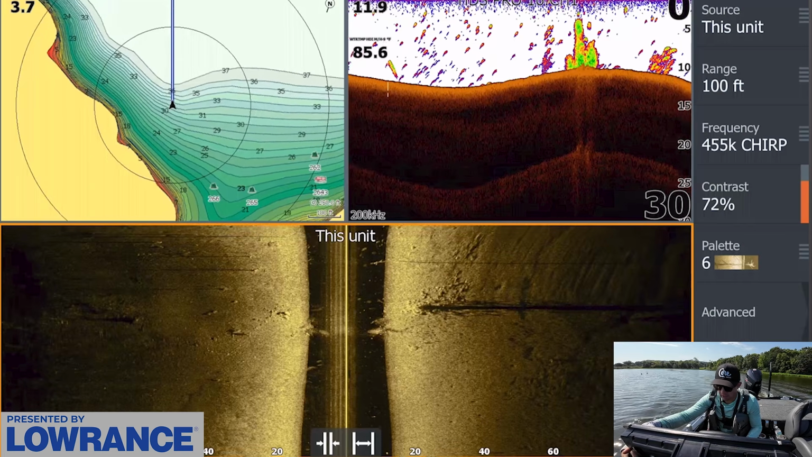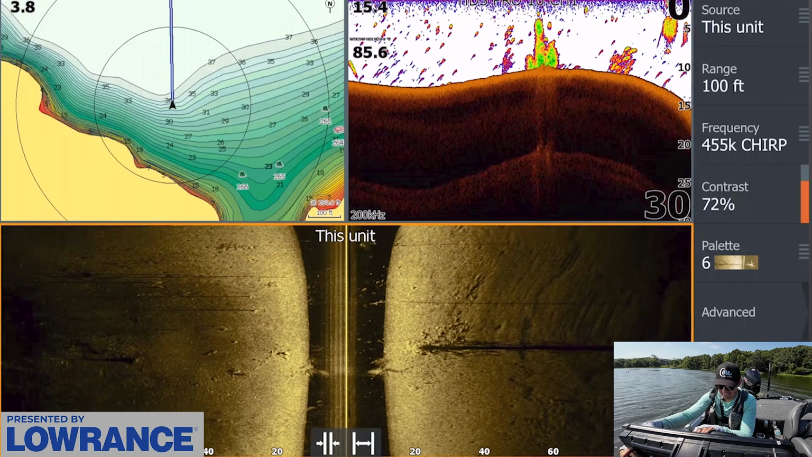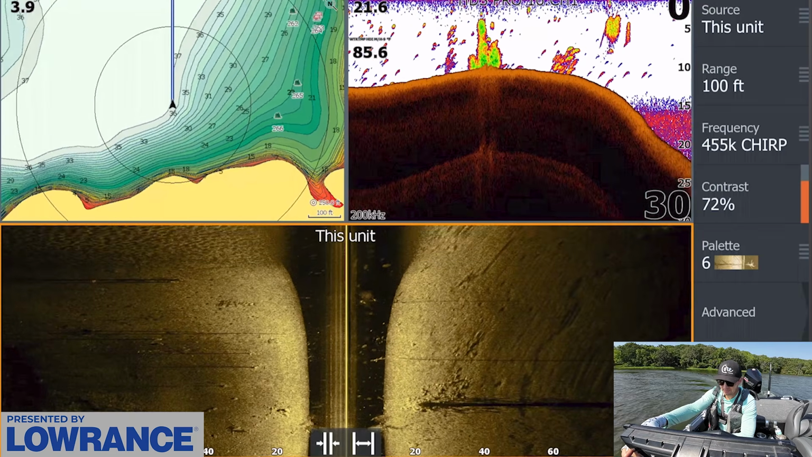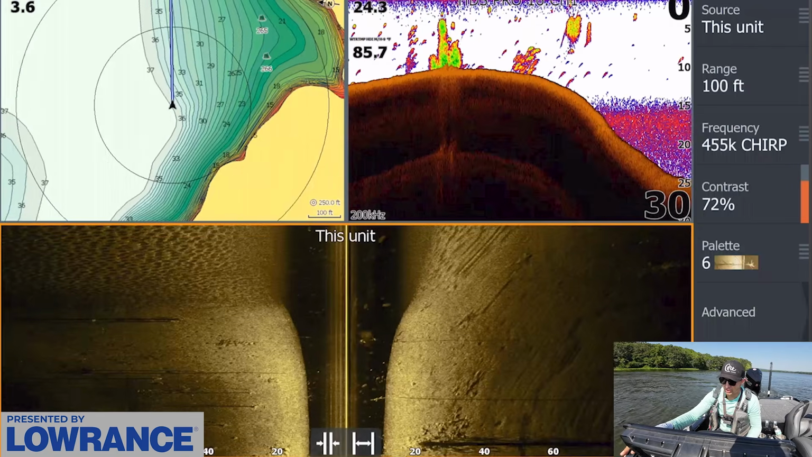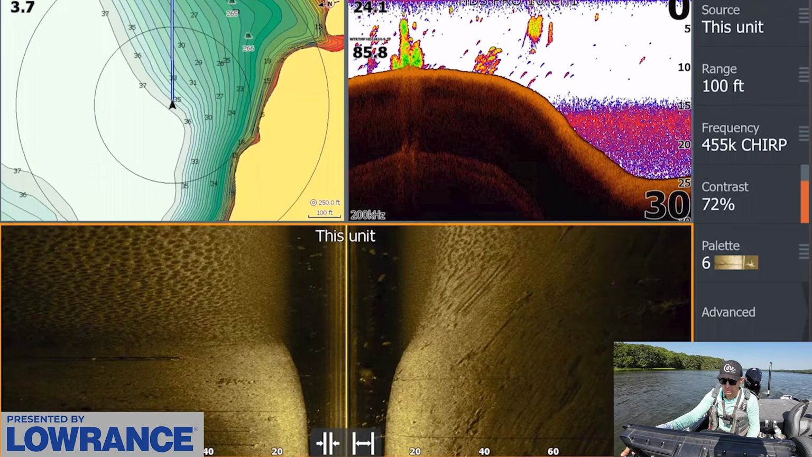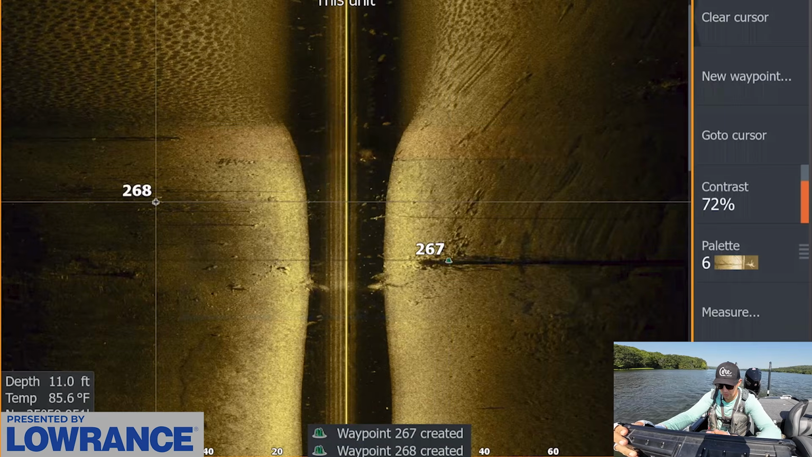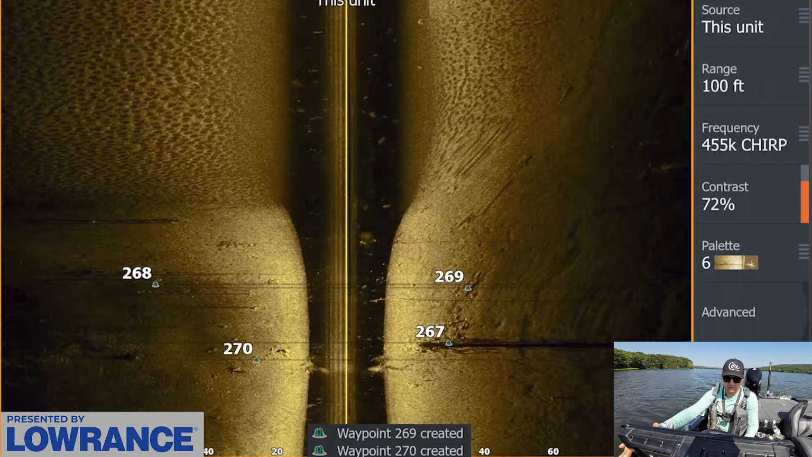Bunch of brush. Holy cow, there's some crappie stacked up on one of those piles too. That's interesting. It looks like it might even be an actual tree. There's some bait sitting right here. Uh-oh, okay. That looked pretty good. So we might be onto something right there. You can see a bunch of stuff happening. Some bigger shad, actually, it looks like. Maybe some bigger crappie, or small crappie, I'm not really sure. If we pull up that side scan view though, we're definitely gonna mark this brush for sure. There's some brush over here, some brush back over here. We're gonna mark all this stuff. I think we found ourselves a really good starting spot.